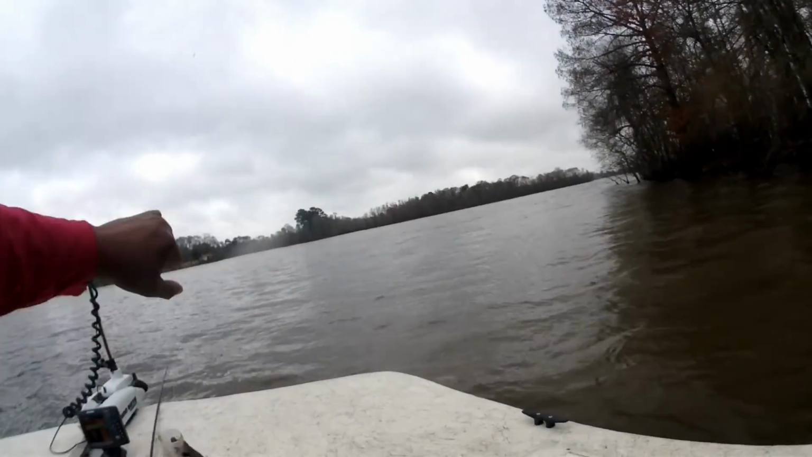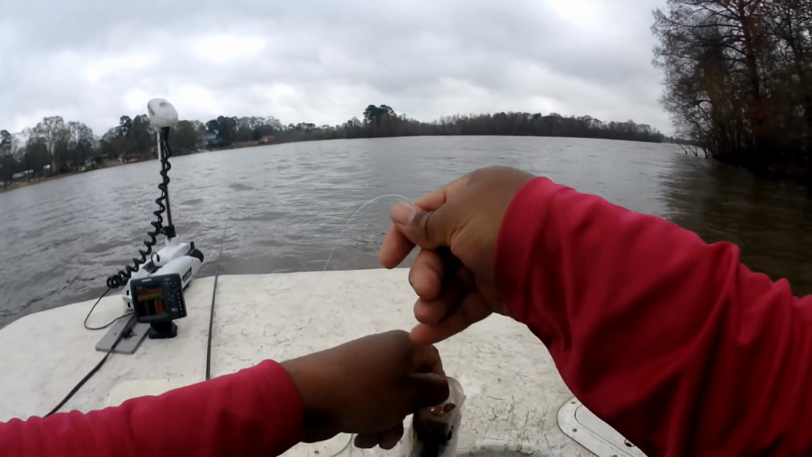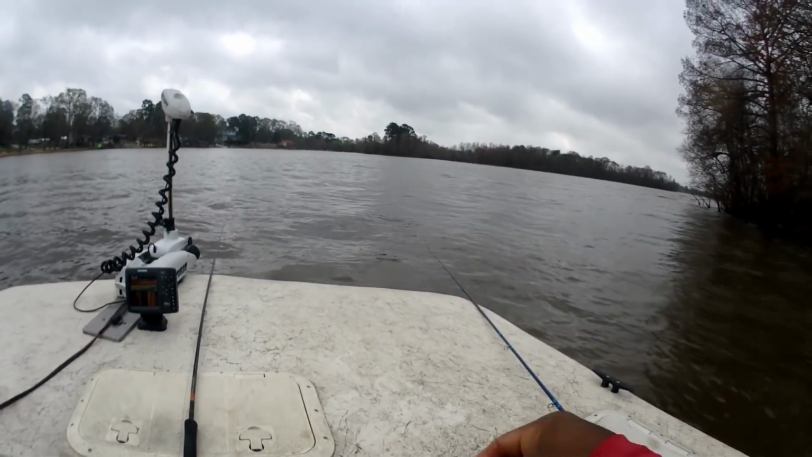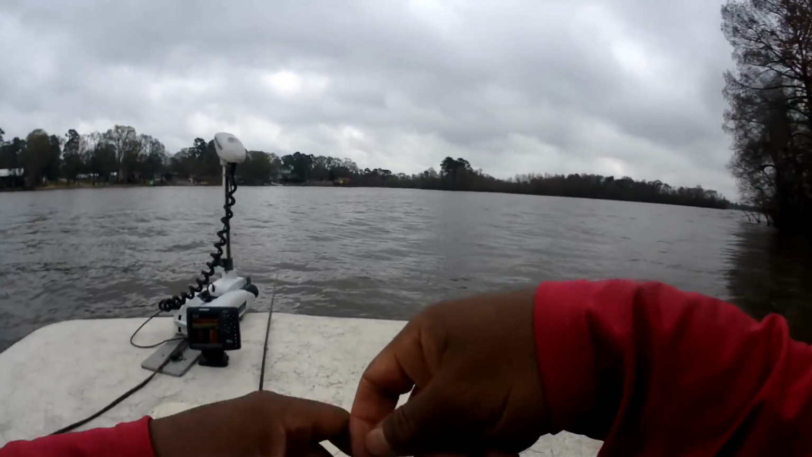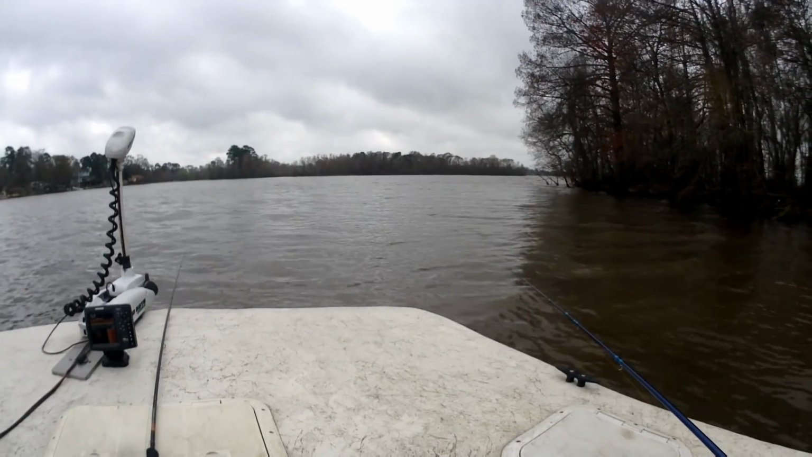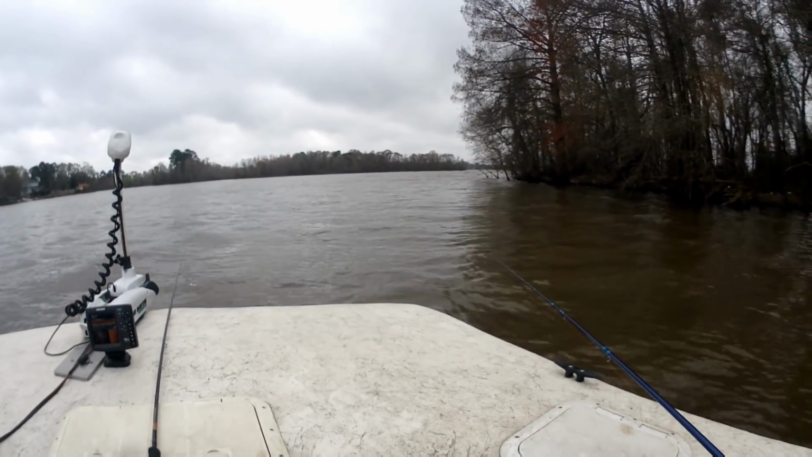Little old bidding. Sucked it down though. With it being so windy, I'm using a 1/4 ounce. A little 10-inch fish. Still hadn't found a concentration of fish. Working on it.